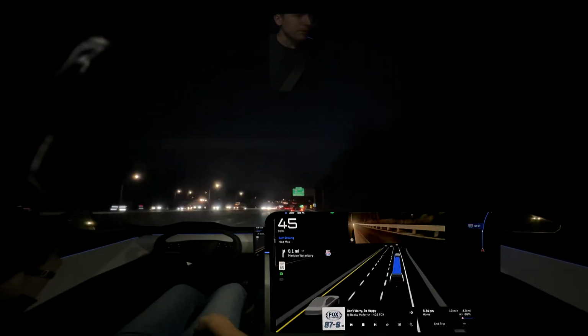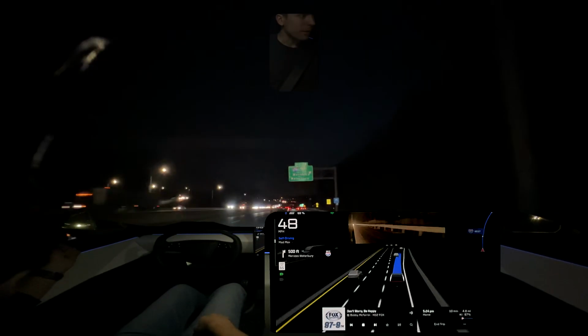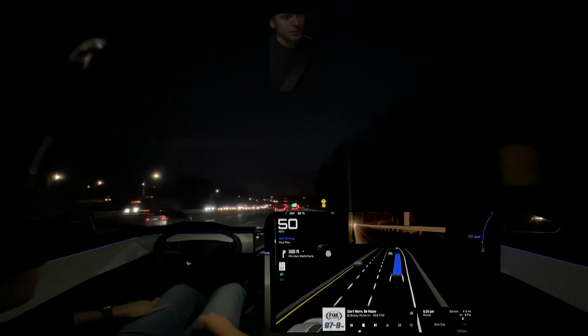Headlights off. Could be that too. Yep, right there. But he's got his parking lights on. Maybe his headlights are broken.